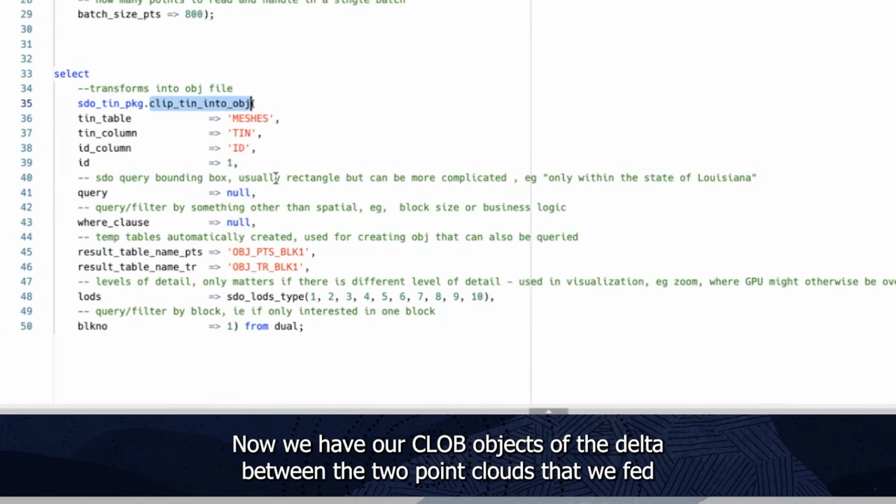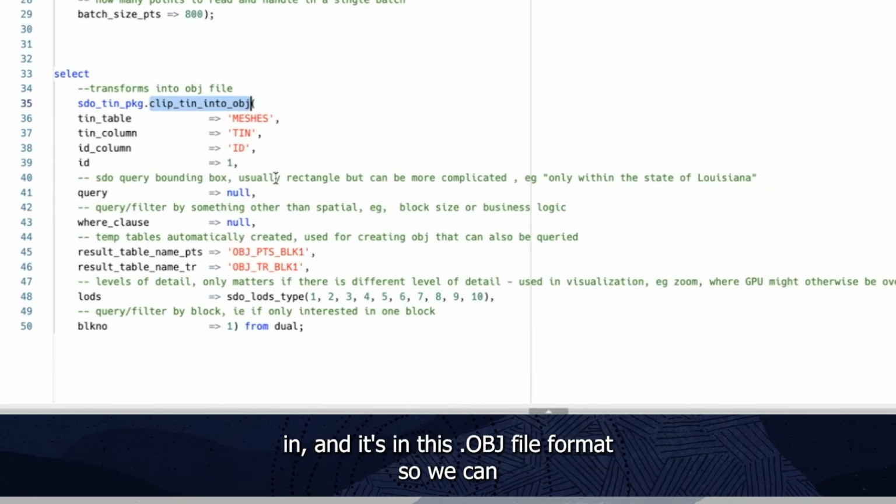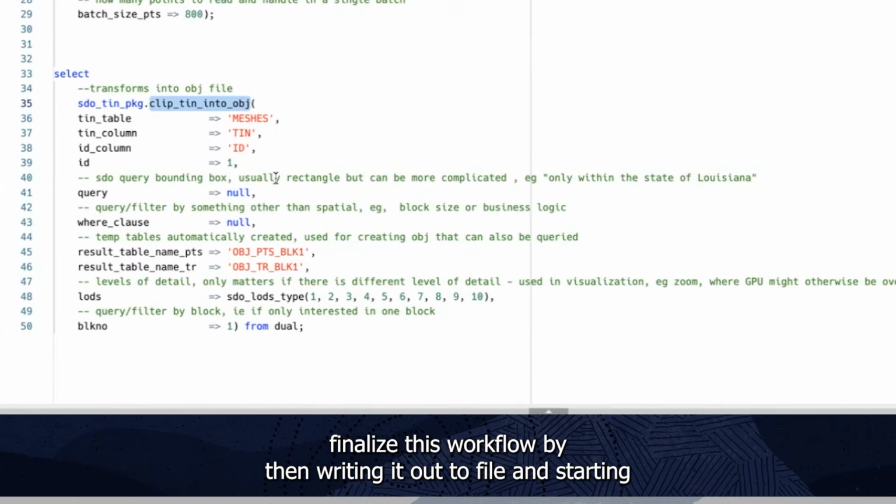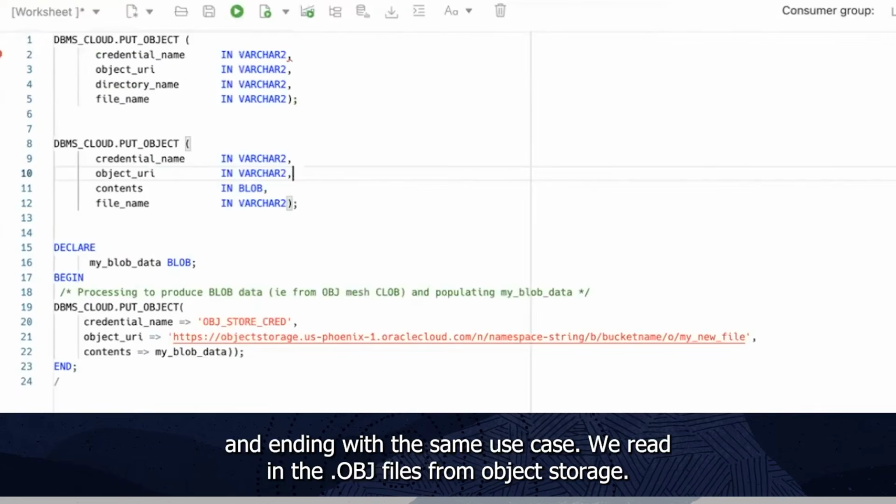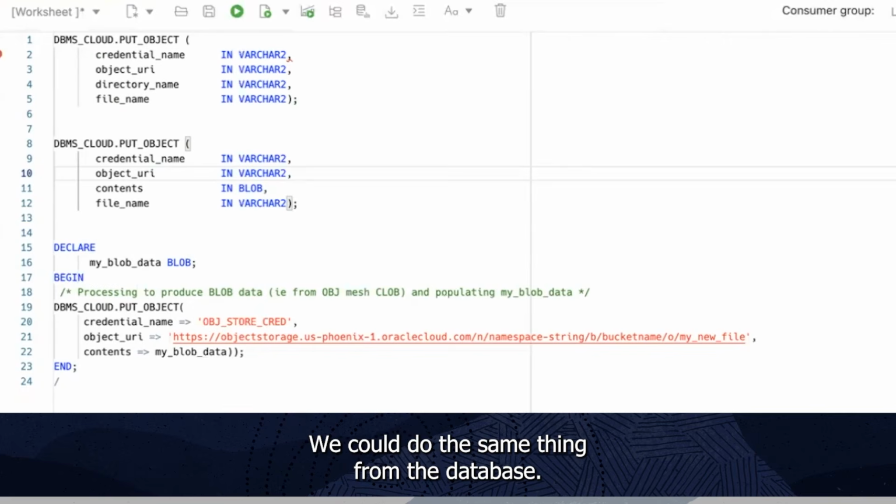Now we have our CLOB object of the delta between the 2 point clouds that we fed in, and it's in this OBJ file format. So we can finalize this workflow by writing it out to file, starting and ending with the same use case. We read in the OBJ files from object storage. We could do the same thing from the database.